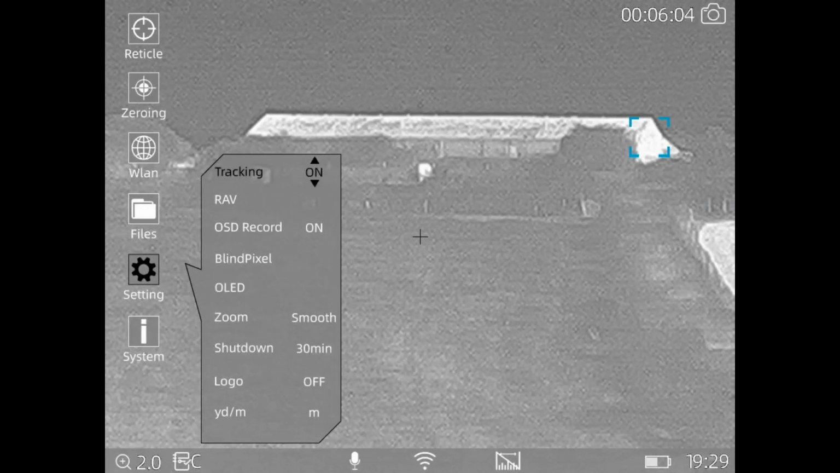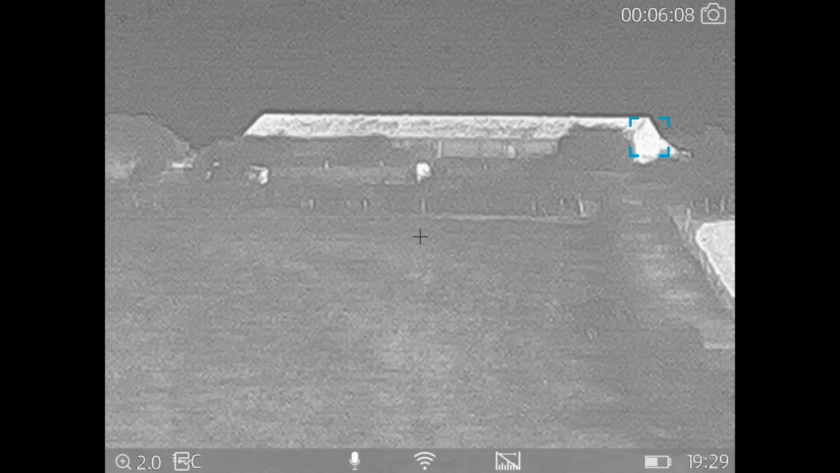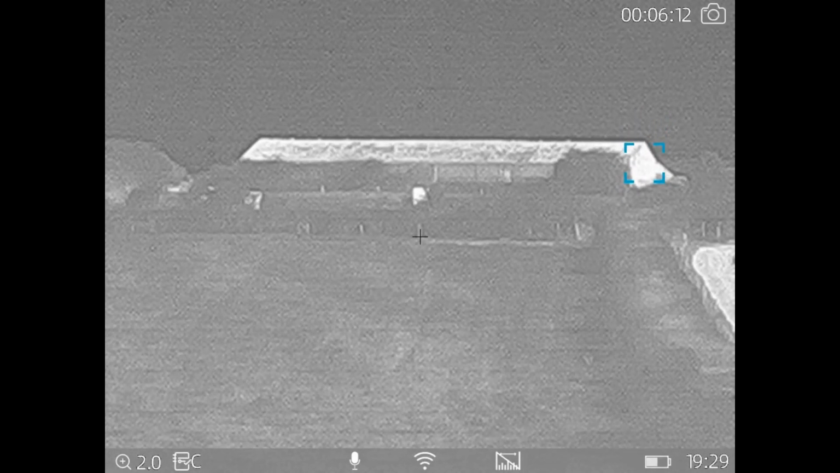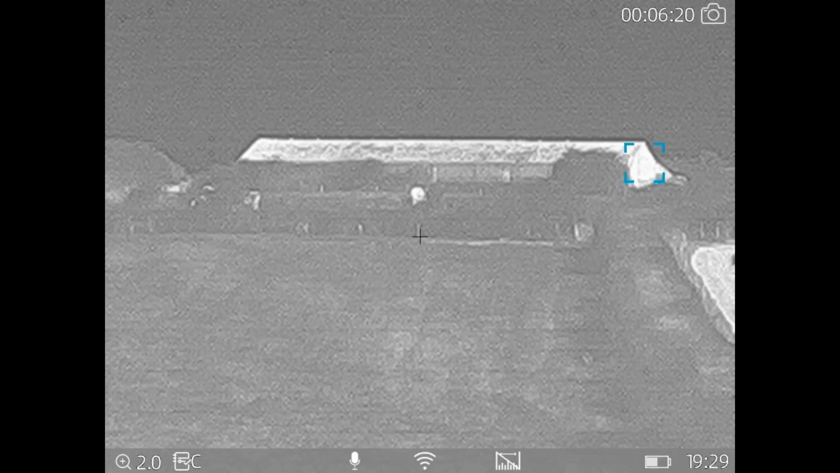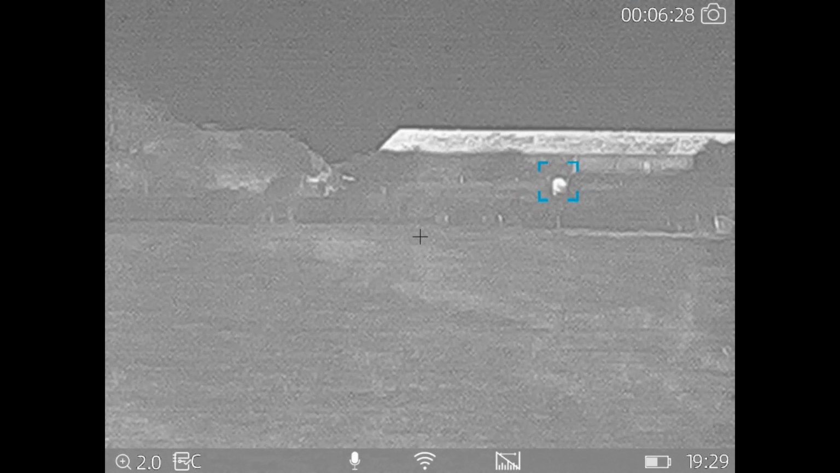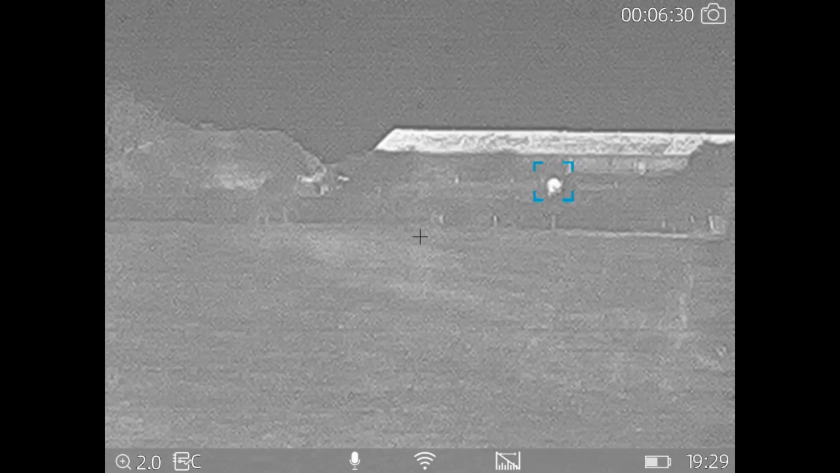So there you go. And what that does, we'll just come out of that. What that will do, that will pick up, as you can see, top right hand of that target there, sorry, the valley there, you can see the shed. You see that box, that selected the side gable end of that shed there, which is very, very hot. Well, looking with my real vision there, it's black, so it's going to be absorbing a lot of heat. If I scroll around there, you can see it's picking up that cow, and it just gives you that little bit quicker target acquisition.